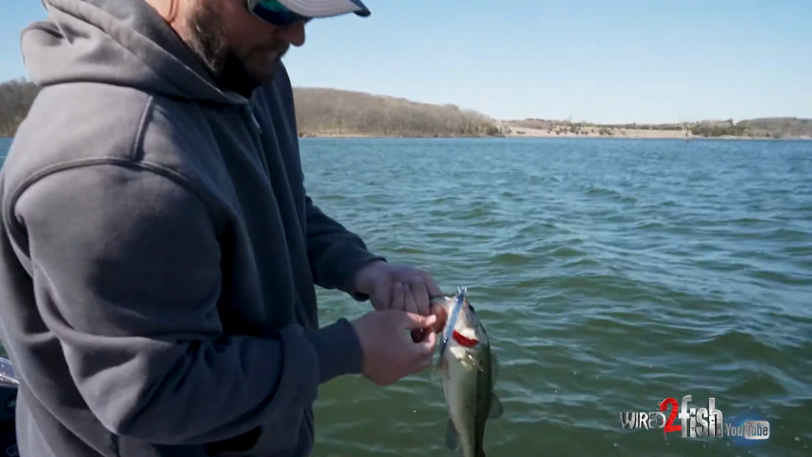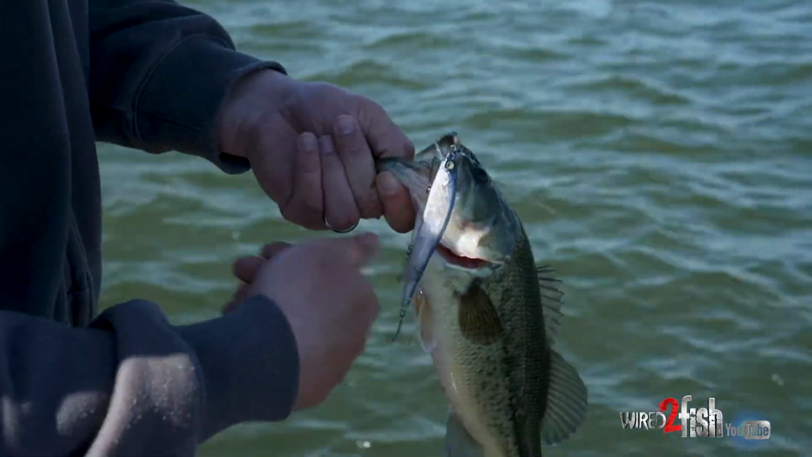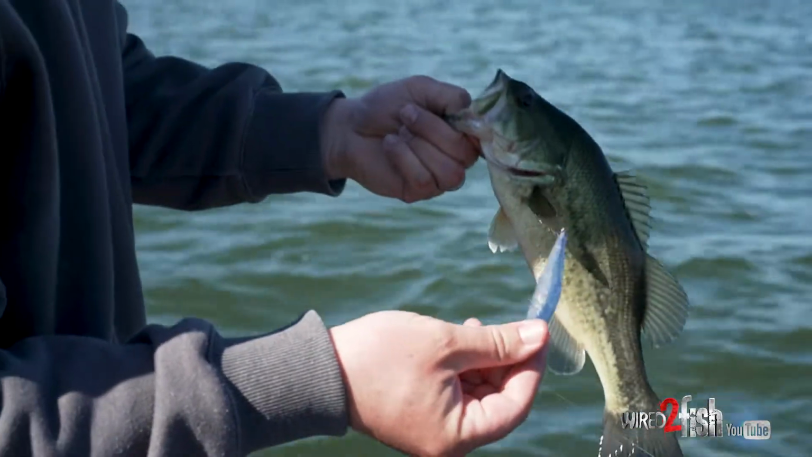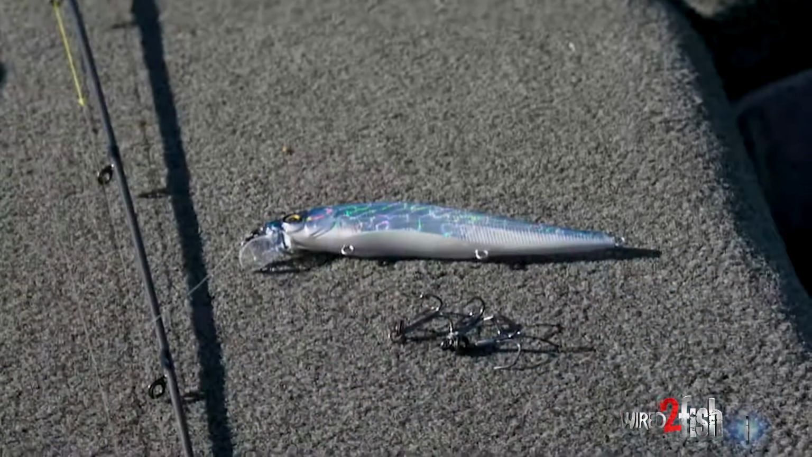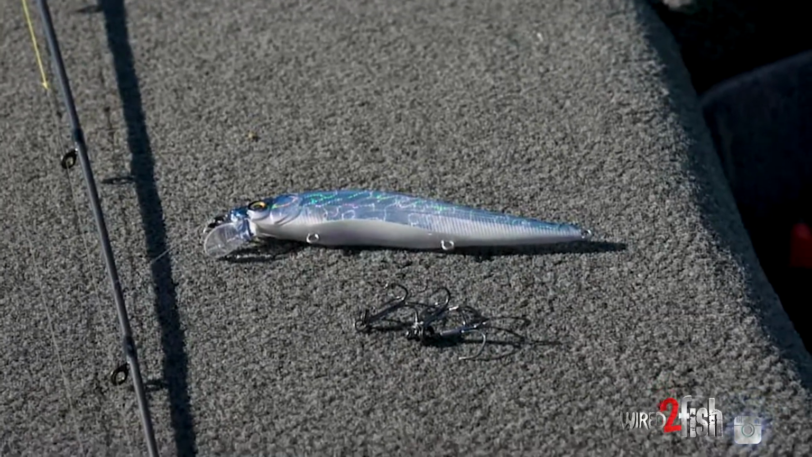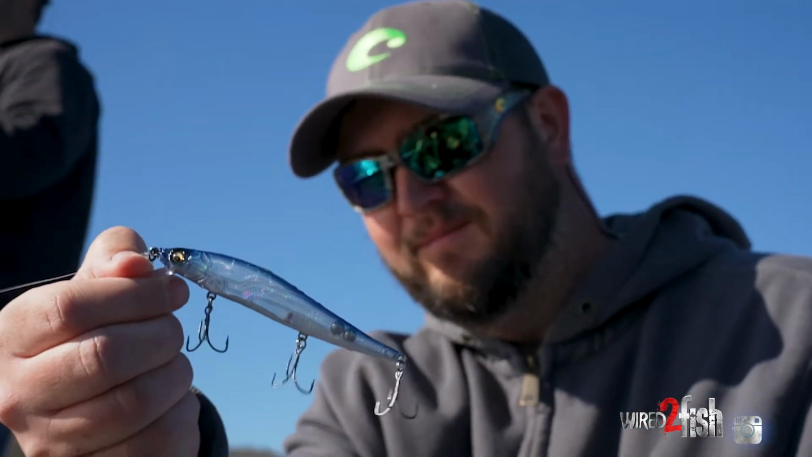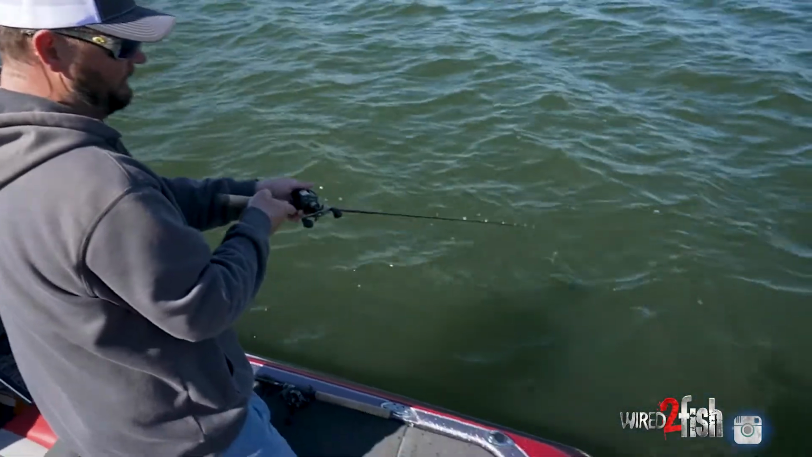What I've done with this jerkbait is I've switched out the stock hooks from the Megabass and put on the VMC Redline hooks, which I feel has a lot better strength to them. They won't bend out as easy. They hook fish. You can have your drag a little tighter. And also, despite what a lot of people think, with the hooks, the bait will just barely slow sink, which is what I'm looking for.